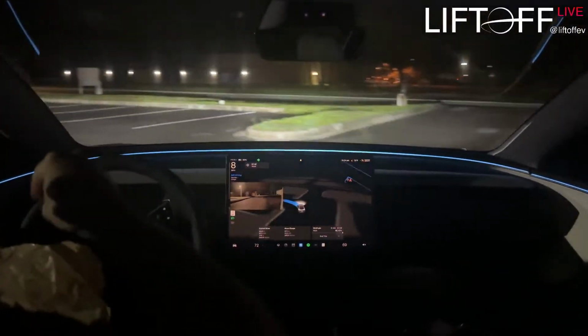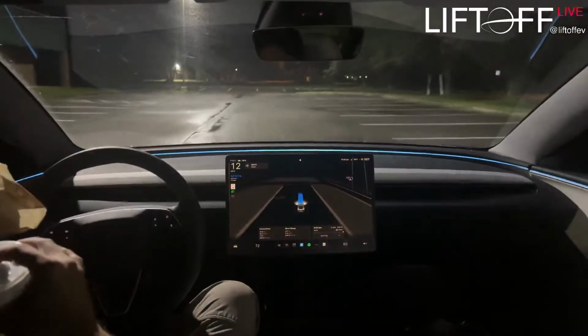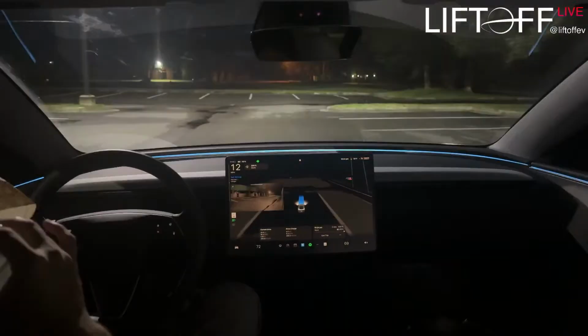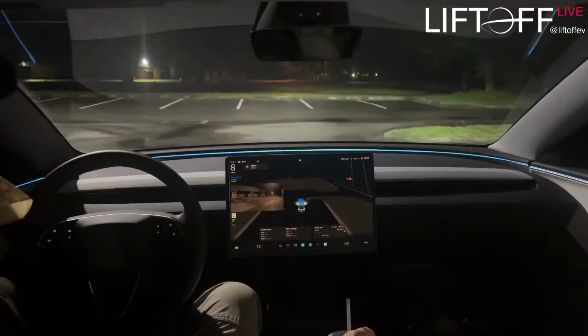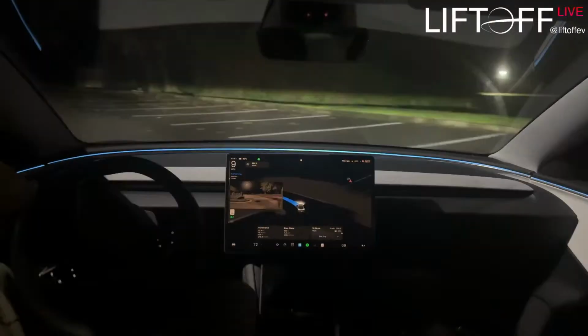If you're just tuning in, we're eating some tacos while our Model 3 is stuck in an infinite loop because it's looking for a charger in this parking lot, and it can't park at it.